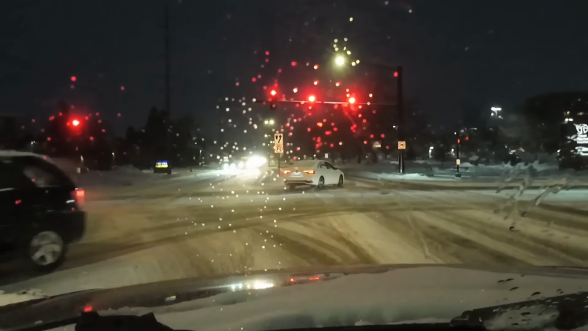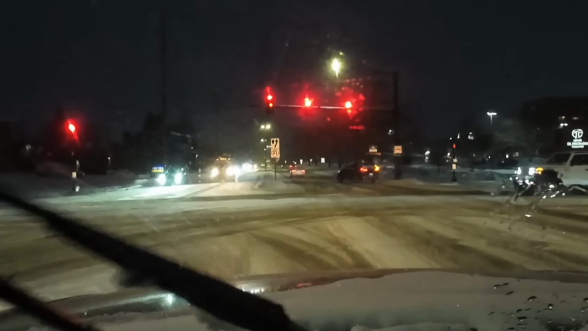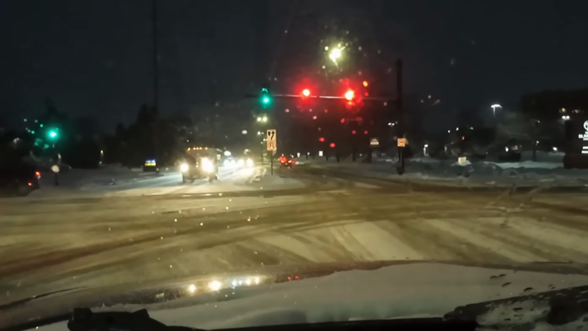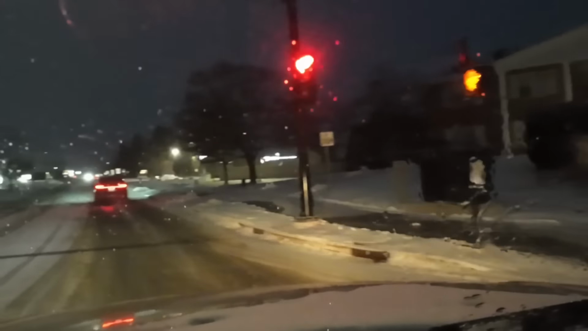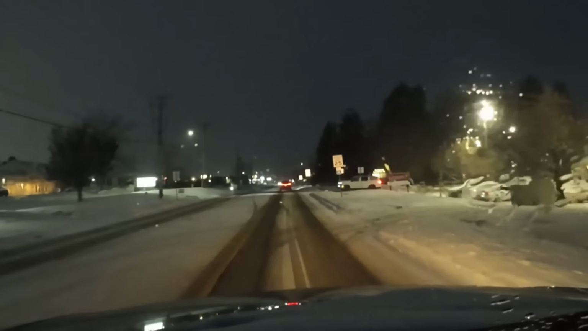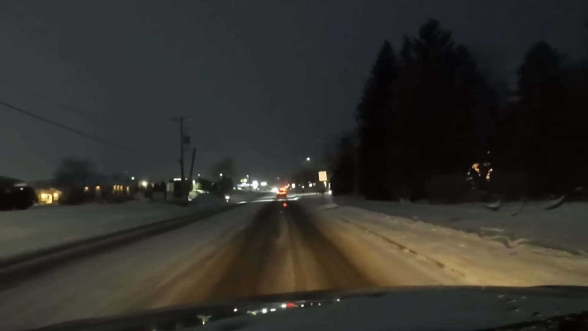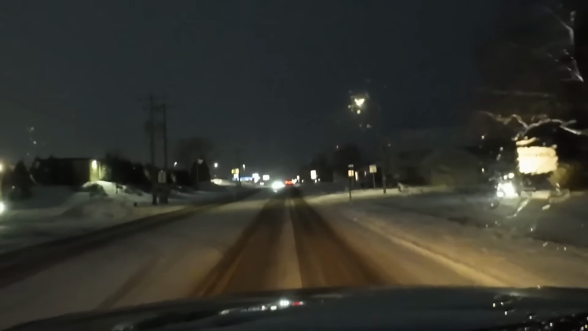I'm so hungry. Actually looking forward to chili tomorrow. Roads are starting to get a little slippery here. I'm not a fan of driving in this weather. I didn't know we were expecting snow. I thought it was supposed to be overnight, like tonight overnight, but it started earlier.